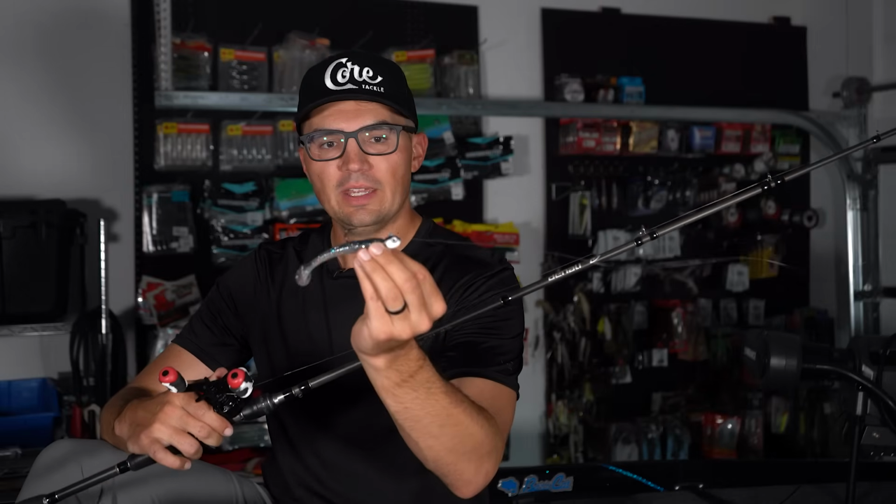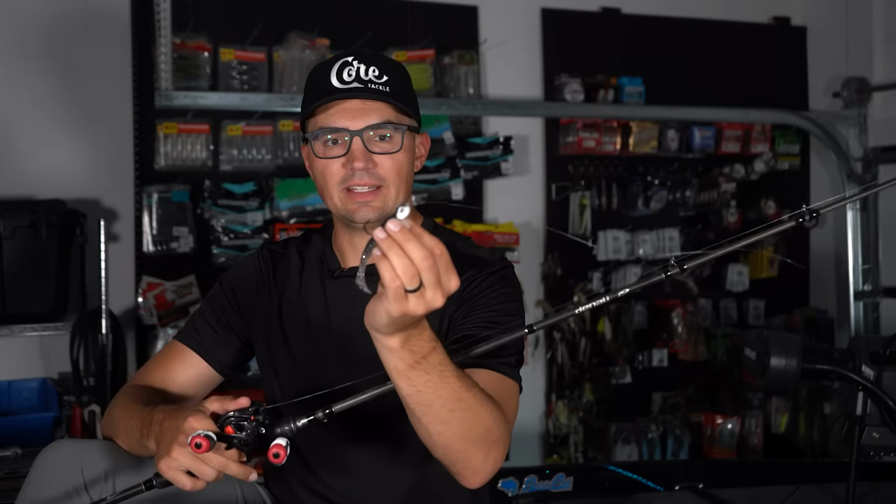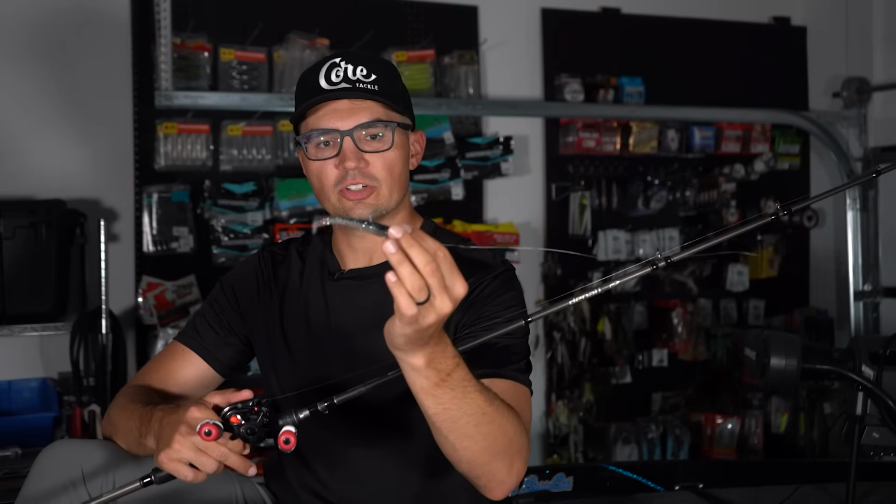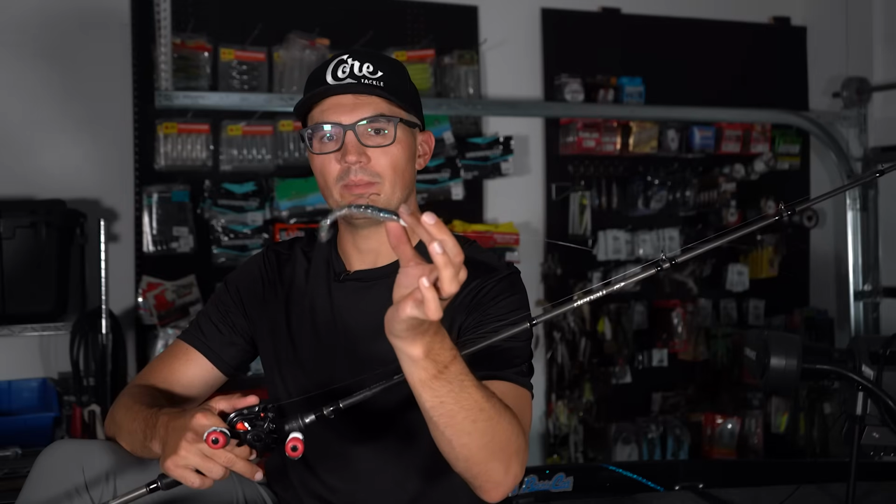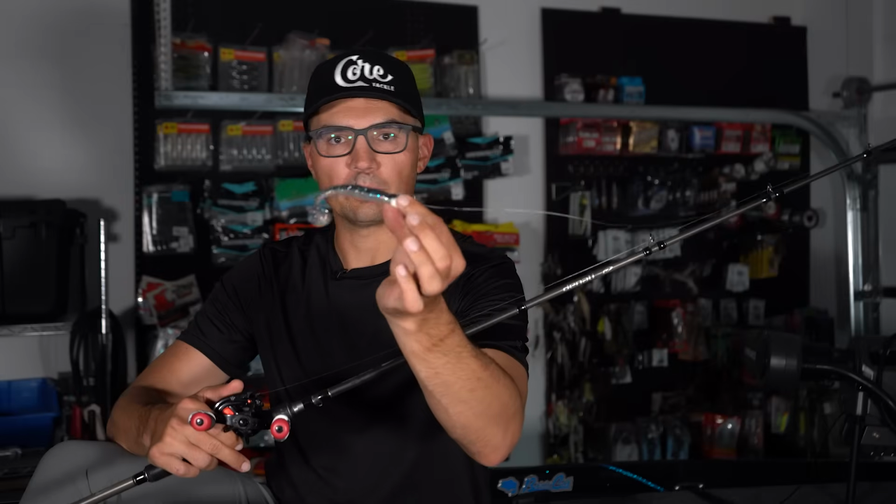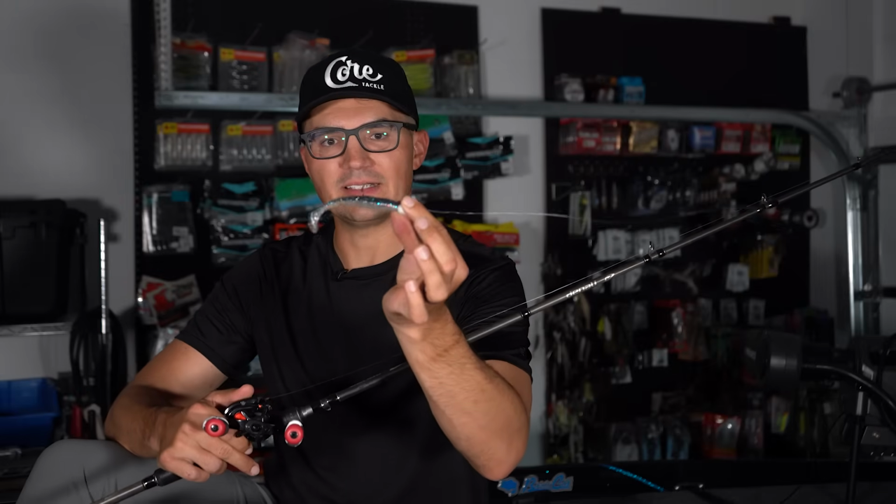The thing about this jig head that's great is that it's a heavier head, 1/2 ounce size, but it has a lighter wire 5/0 hook, so you can actually fit a little bit bigger swimbait on there, but it doesn't necessarily overwhelm the 4.2, 4.5 inch swimbaits either.